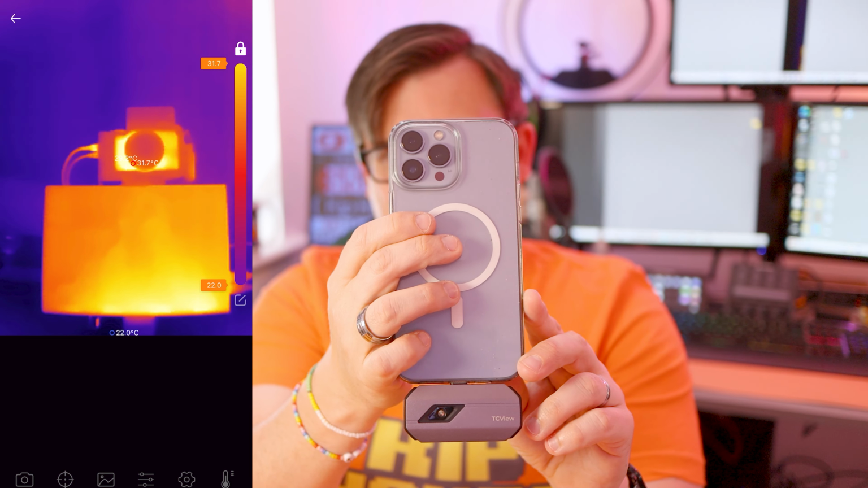You can see how warm that is. And this is the screen for the overhead camera. And this is one of my filming lights. So at the moment, the inside of that light is 26 degrees and the outer edge of that light is around about 33 degrees. That's so cool.